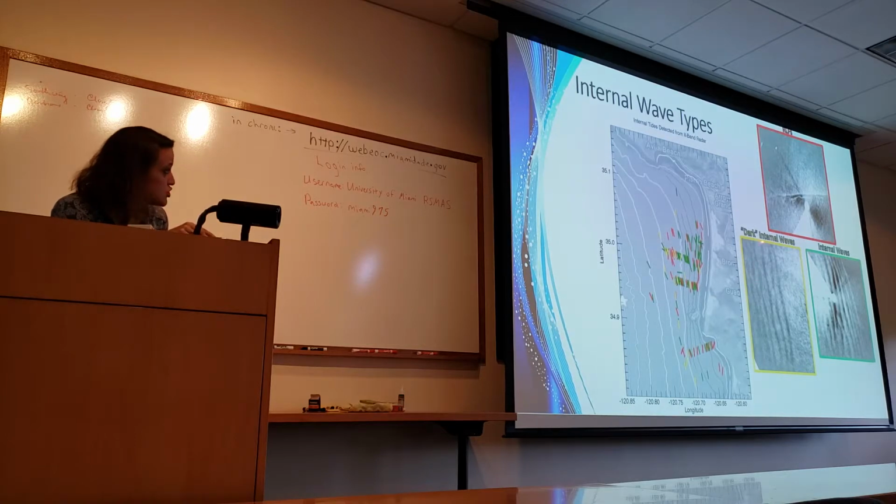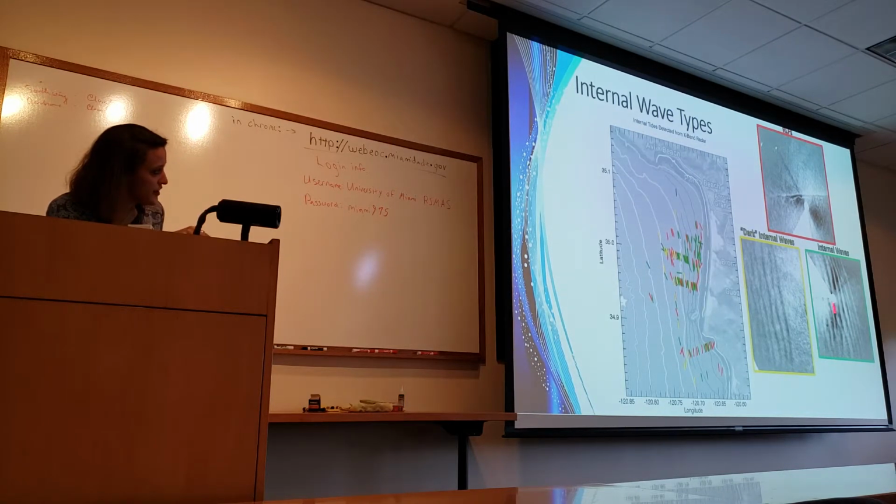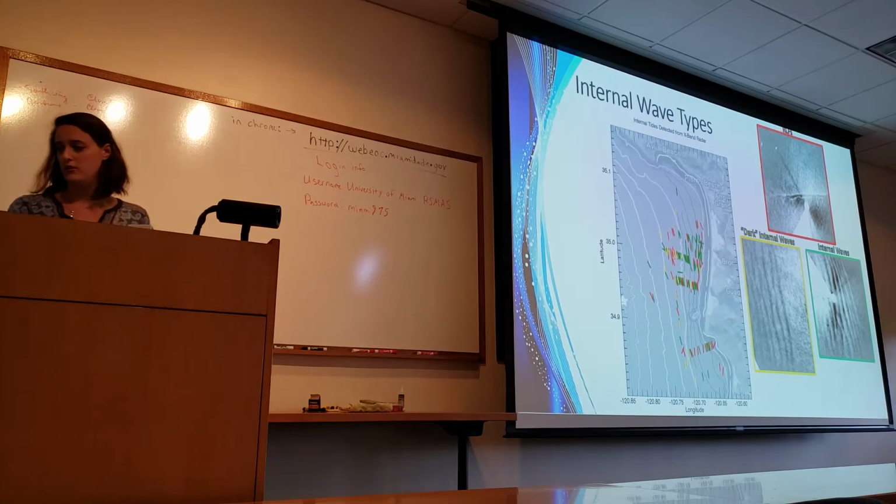There is a dark internal wave, which is a dark linear feature over a gray background, and then there are what I'm considering to be regular internal waves because it's bright and dark alternating streaks on a gray background.